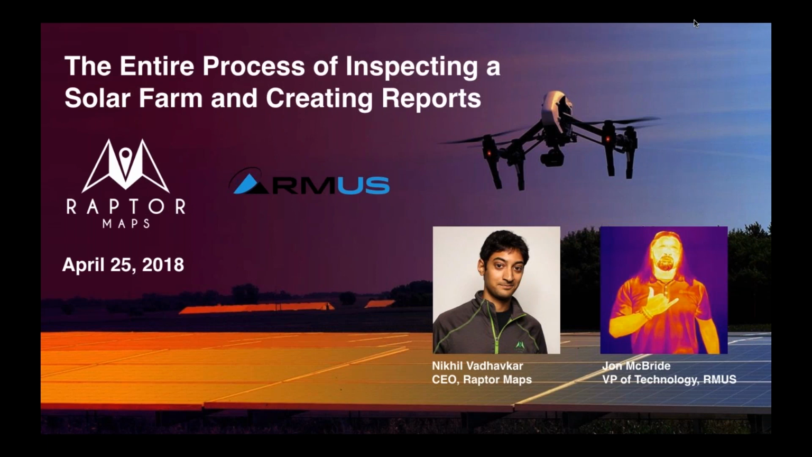So what I'm getting out of you is, let me do this in comparison. When we do 3D mapping and we're showing 3D outputs and a really nifty 3D model that's been created, I feel the same way when it comes to ortho thermal stitching.